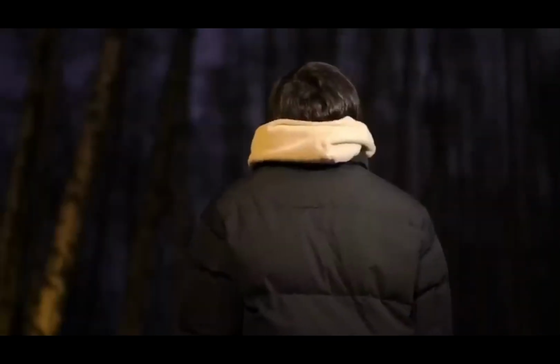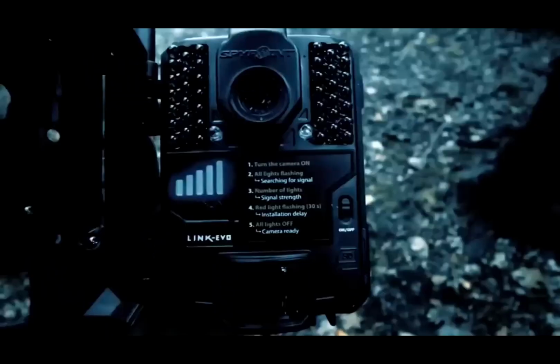Late one eerie night, a guy caught wind of spooky sounds echoing from the shadowy woods nearby. Spooked but curious, he rigged up a trail camera hoping to unveil the source. Lo and behold, the footage showed bizarre creatures with peculiar limbs roaming about.